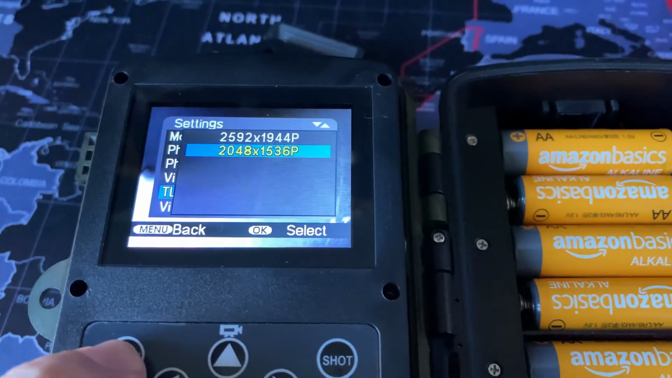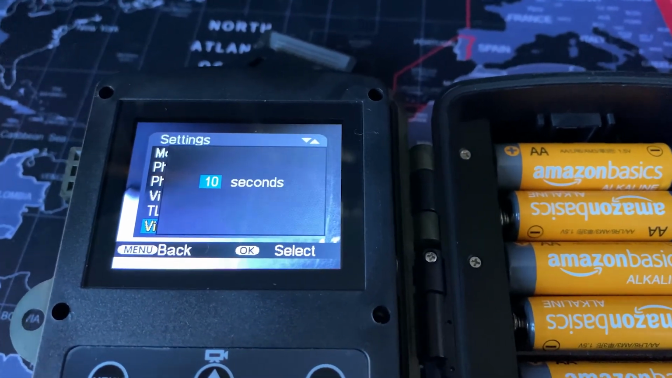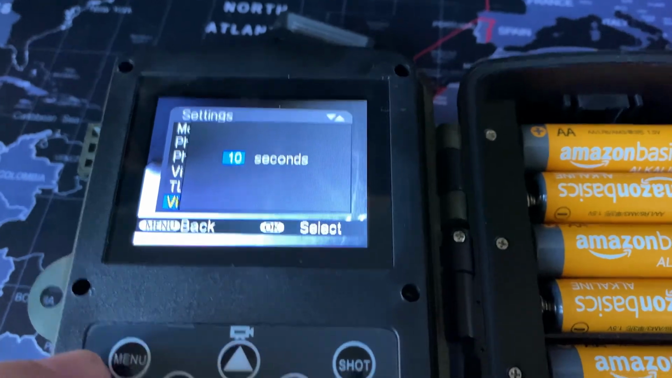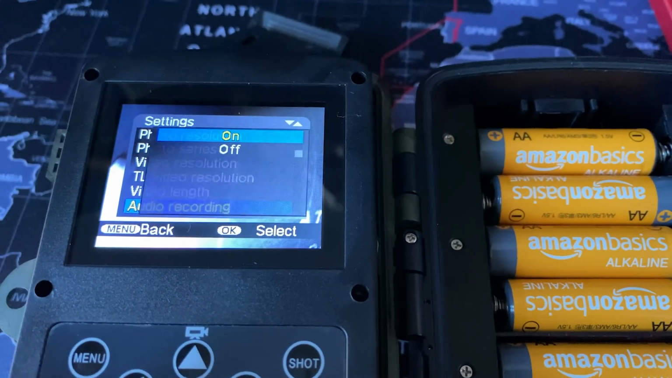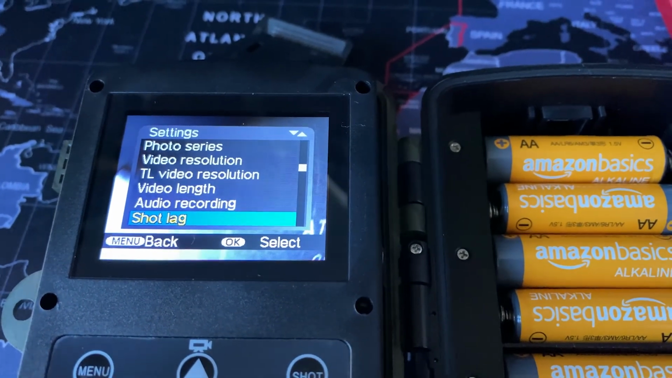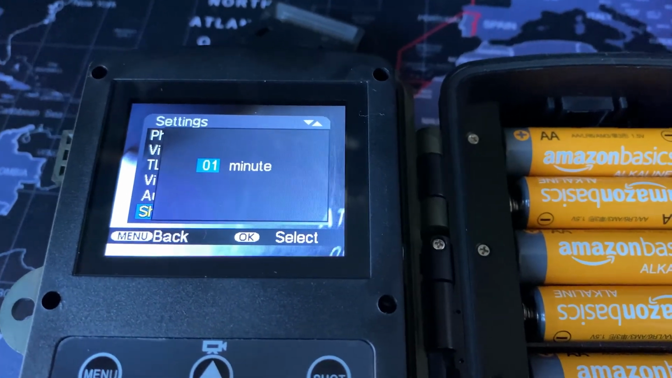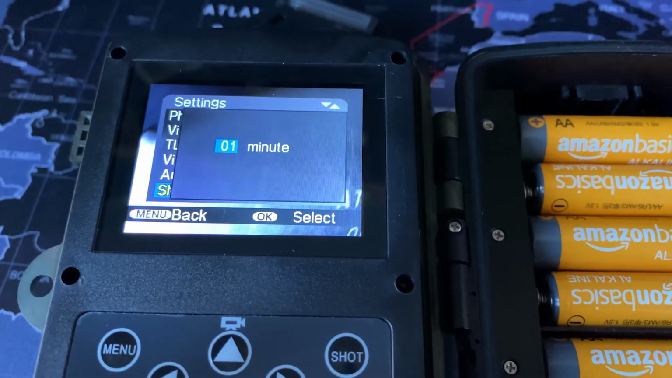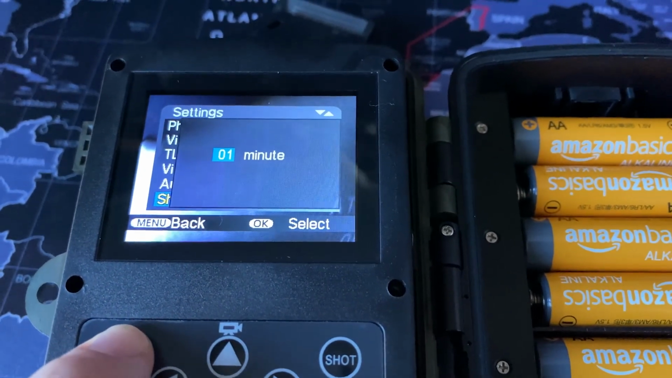Time lapse, that sets the quality of the time lapse. Video length, you can set it in seconds or minutes. I've just got it, defaults to 5 seconds. I've got it set to 10 seconds. Audio recording, whether you want it on or off, I've got it set to on, so I can hear the owl tweeting and tooting. Shot lag, that is once it's triggered and recorded, that's how long it will be before it gets triggered again. You can have that set in minutes or seconds.